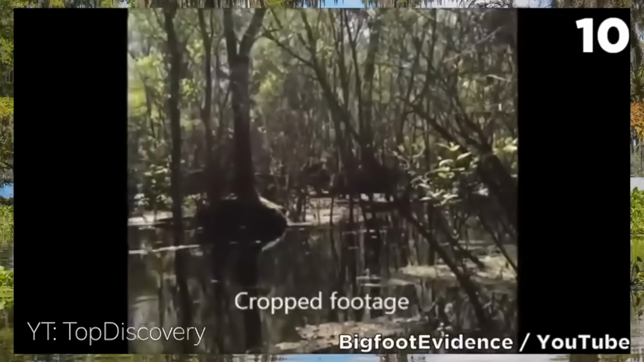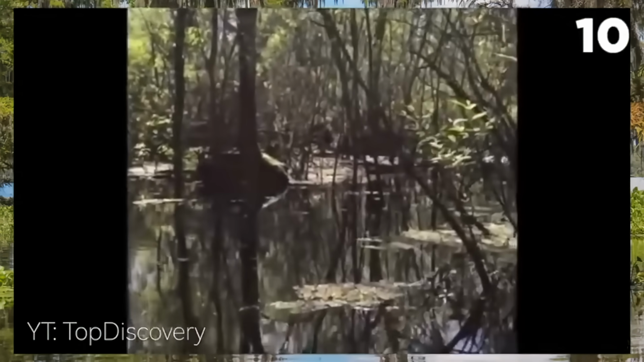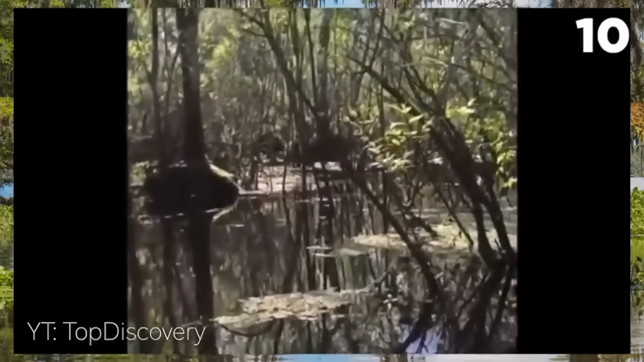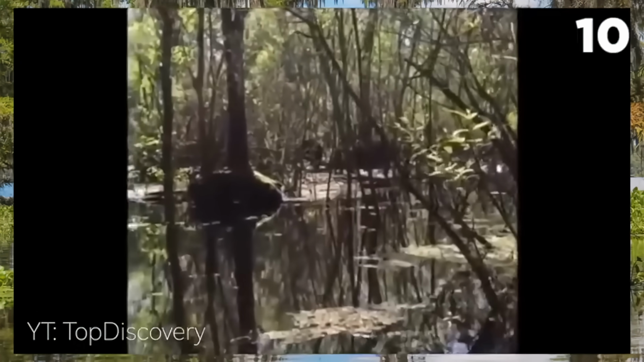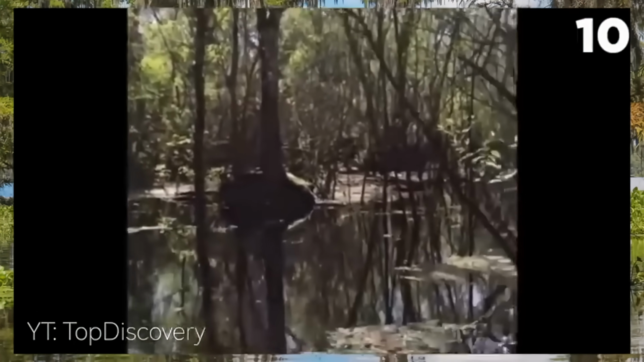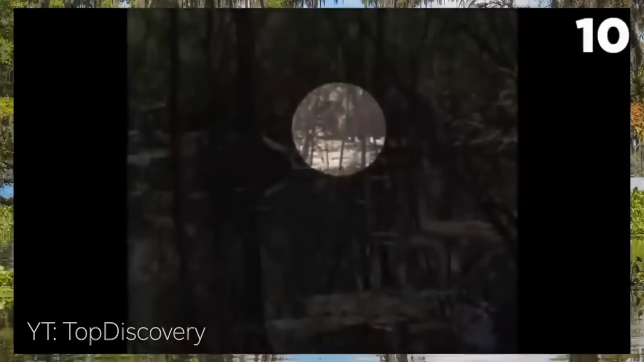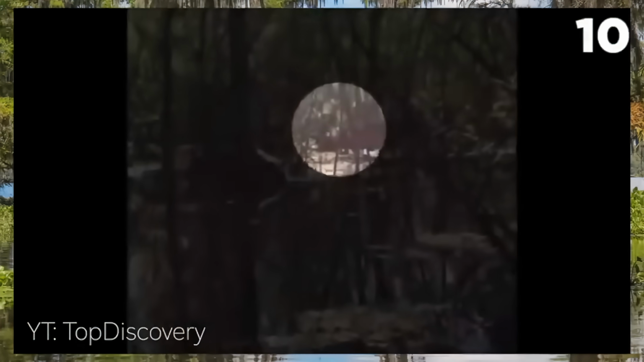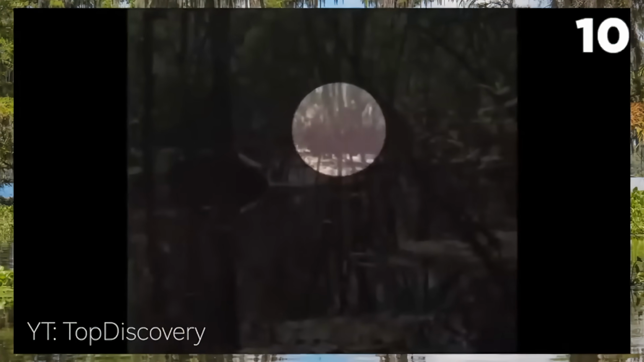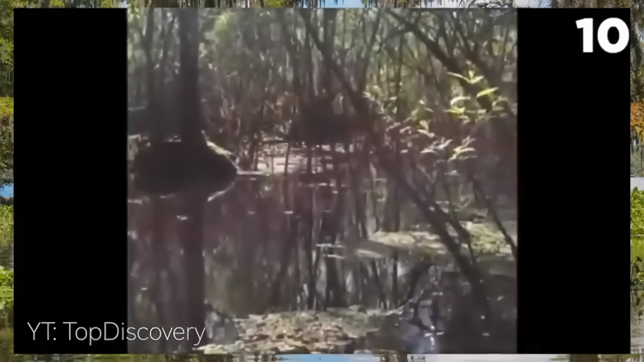A video that surfaced from Lettuce Park, Florida shows what appears to be a Sasquatch or some type of ape walking around in a swampy forest. A man named Matt was canoeing around and saw what he thought to be a bear, but when he saw it walk, he knew it wasn't a bear. Matt reported the sighting to a park ranger, and she said she didn't know of any creature they had in the park with that description.